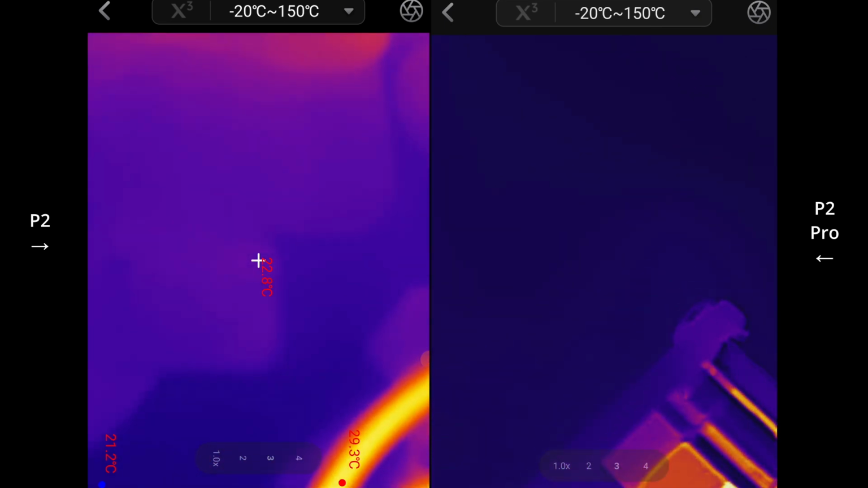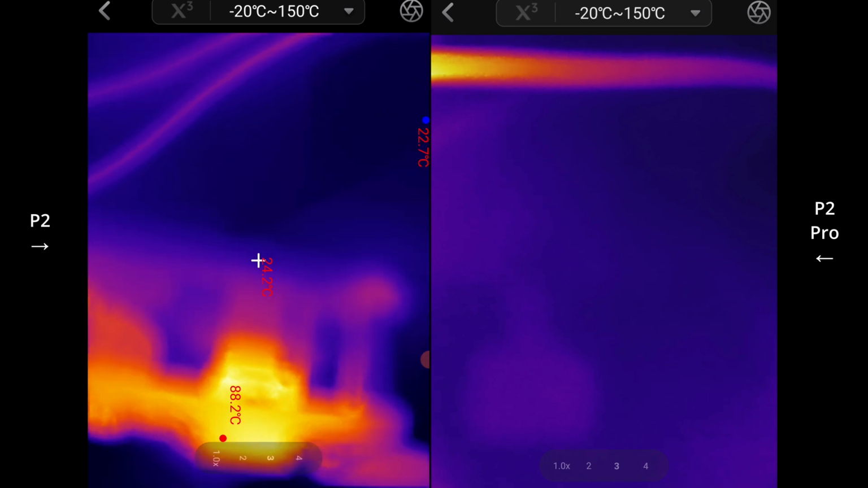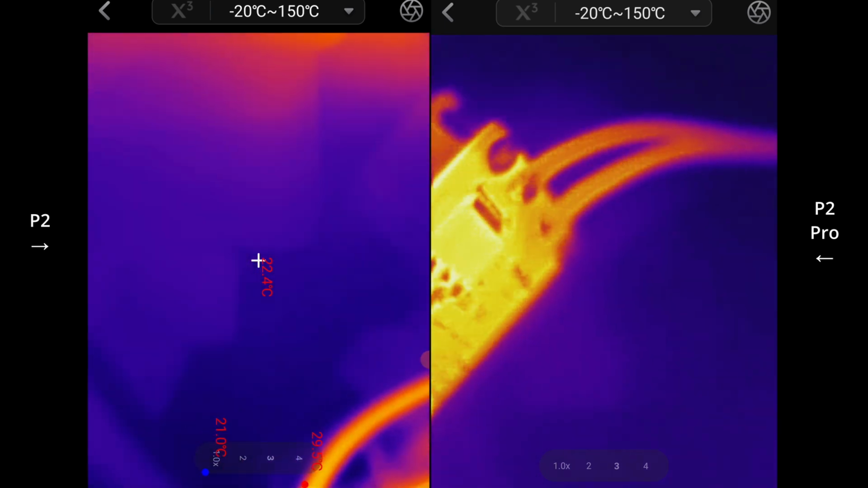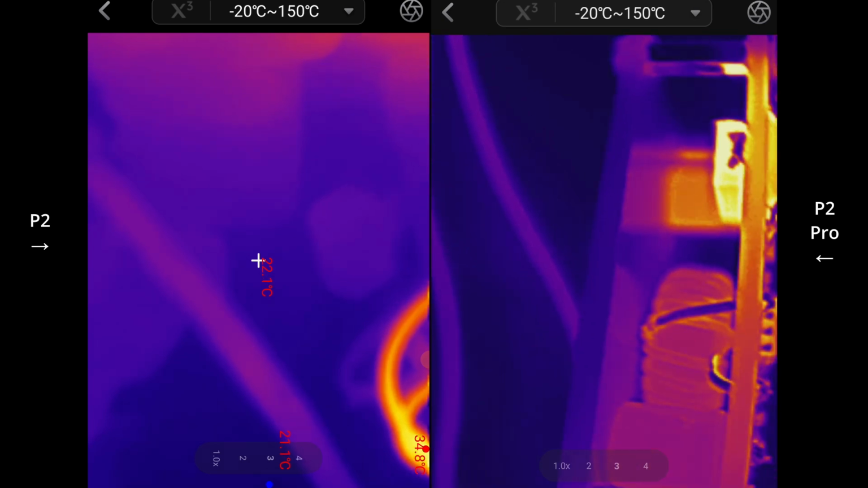You can see in the sides as well a little bit of detail with the P2, a little bit maybe from back here. But with the P2 Pro, check that out.